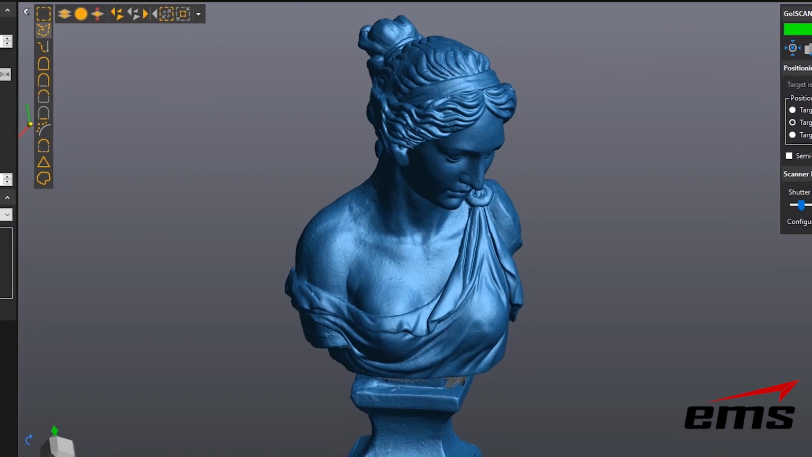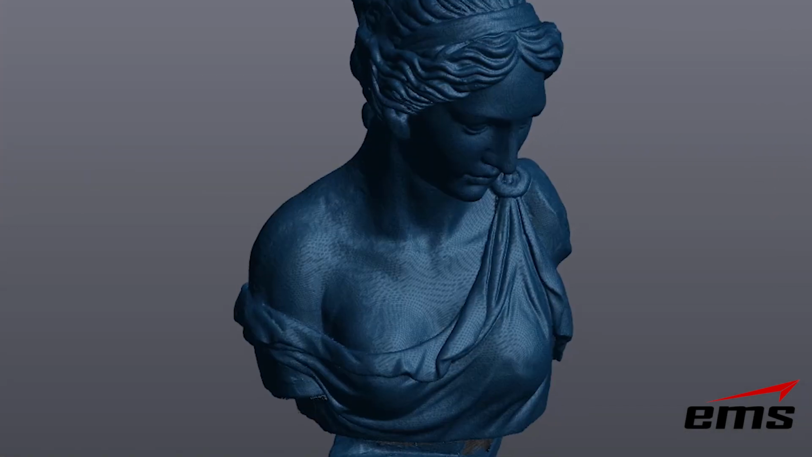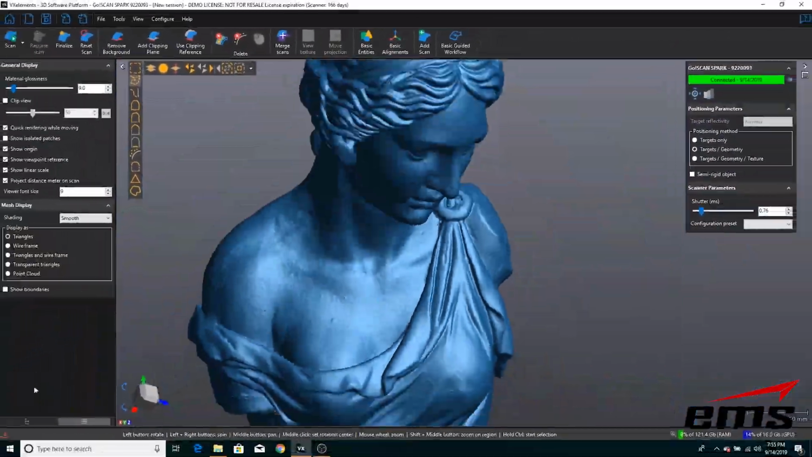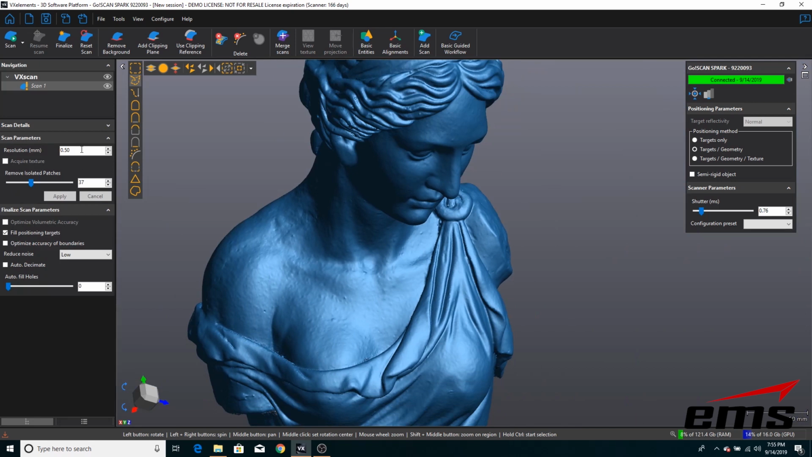For example, if I click wireframe and triangles and zoom in, you'll see it's just a bunch of small triangles, and those are basically the edges. So we'll turn that off. Right now I'm set at 0.5 millimeters, and you can work in inches or millimeters. I'm set in millimeters, so my mesh resolution right now is 0.5 millimeters.